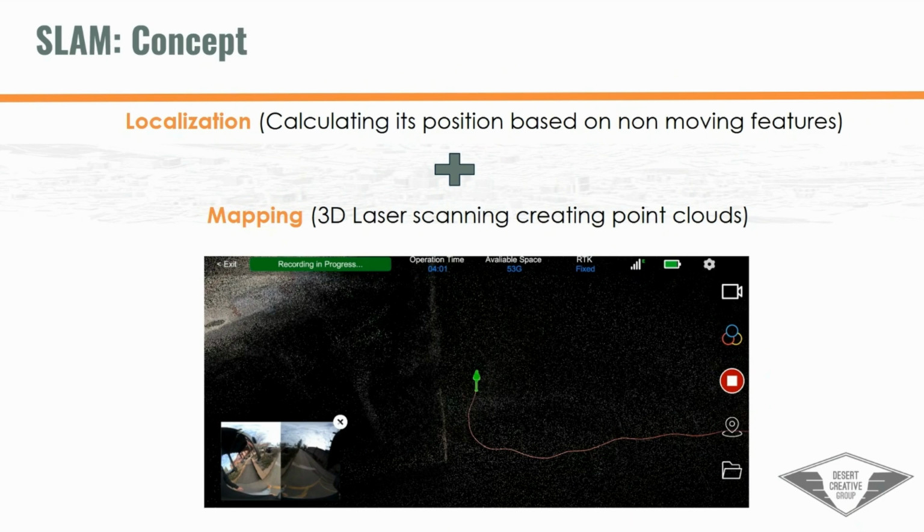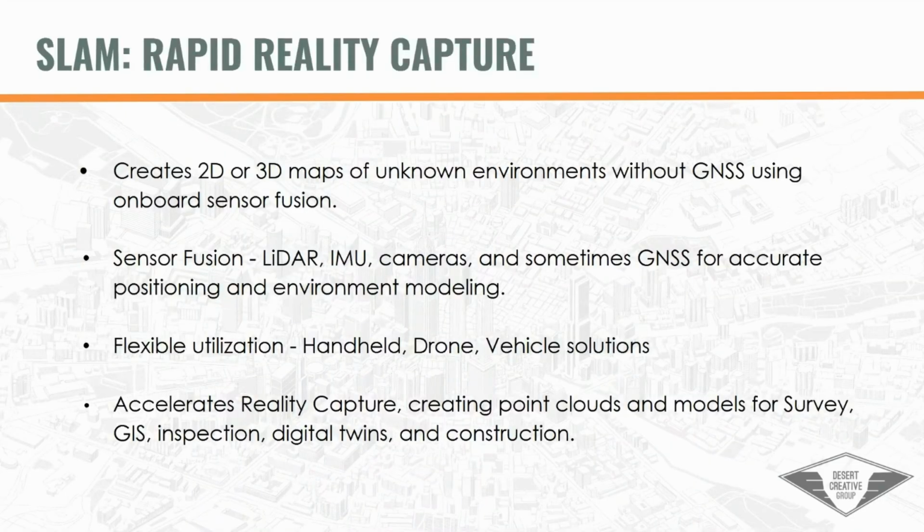Below that image, I'll get into that in a few minutes, just showing us how we see all of this happening in real time. So why rapid reality capture? Well, we're creating either 2D or 3D maps of unknown environments without using GNSS by using onboard sensor fusion. And that sensor fusion is combining LiDAR, IMU, cameras, and some other sensors to create accurate positioning and environmental modeling.